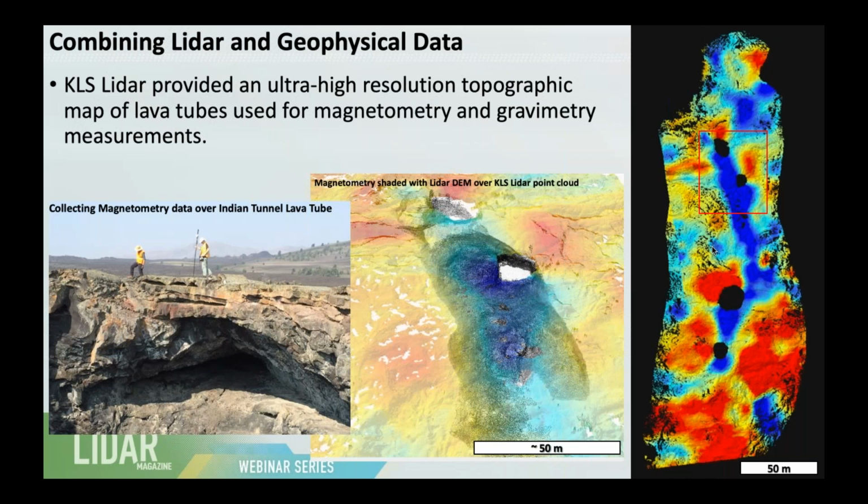And then we can use that data in combination with other data sets like geophysical data. What you see on the right here is a combination of data sets. This is lidar topography draped over with magnetic data.